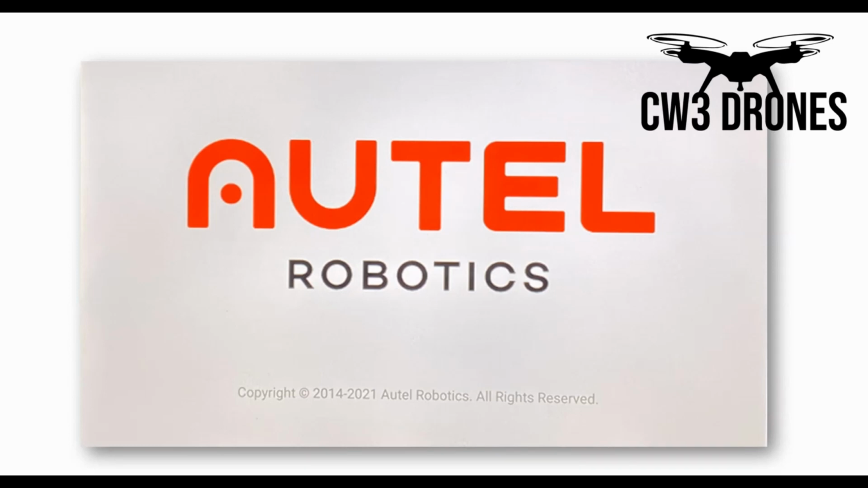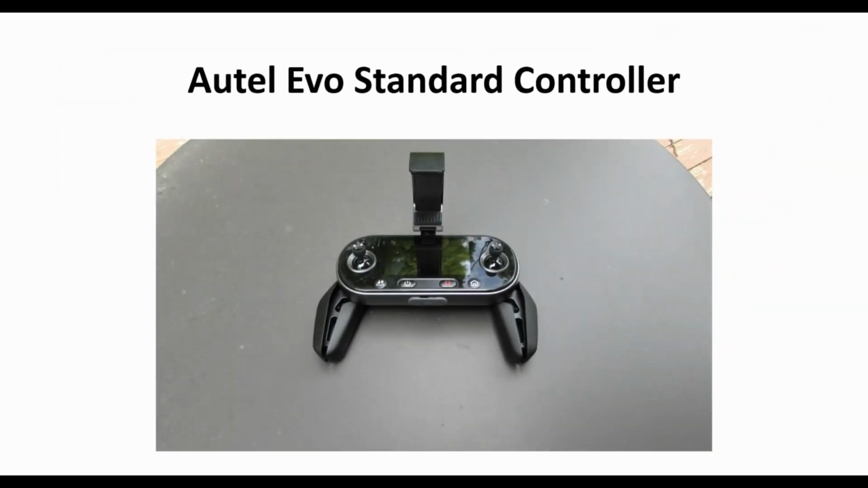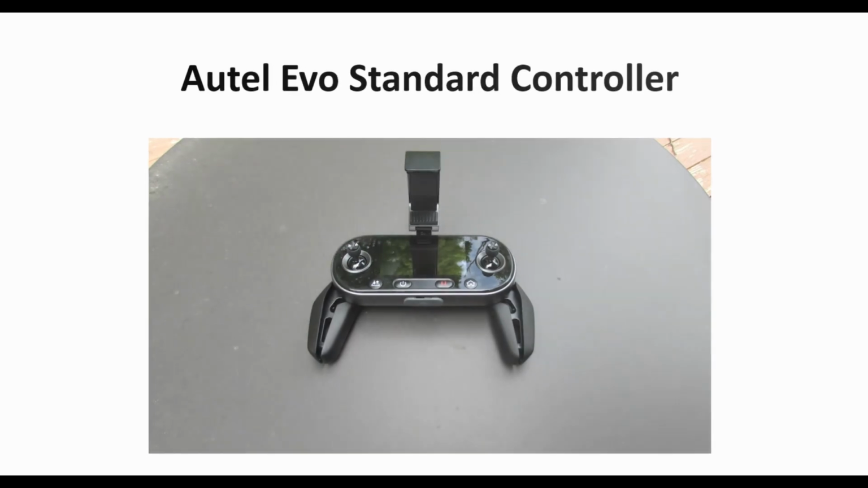What I want to share with you today is the Autel Evo drones, as well as the controllers and smart controllers. Now, one thing that you'll find that's common with the Autel Evo series is they all come with the standard controller, or at least the ones that I'm going to share with you today. And the standard controller is kind of unique in the drone world because it has a built-in screen. So you don't actually have to have a separate monitor or use your mobile device in order to operate your drone or to be able to visualize it and see the telemetry that's coming in.